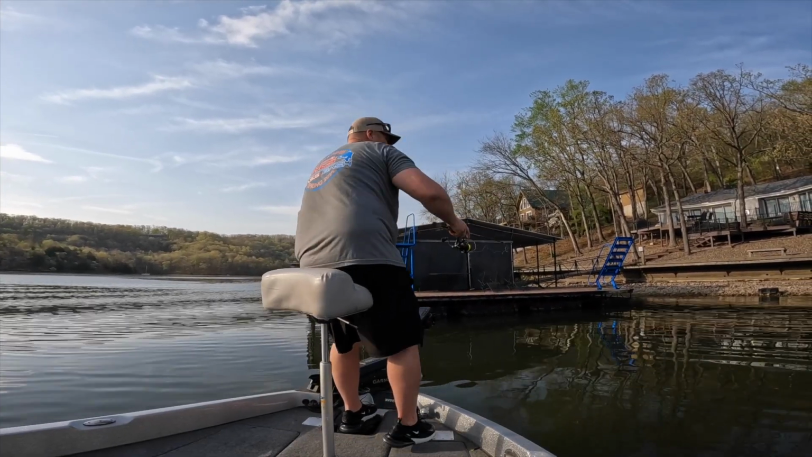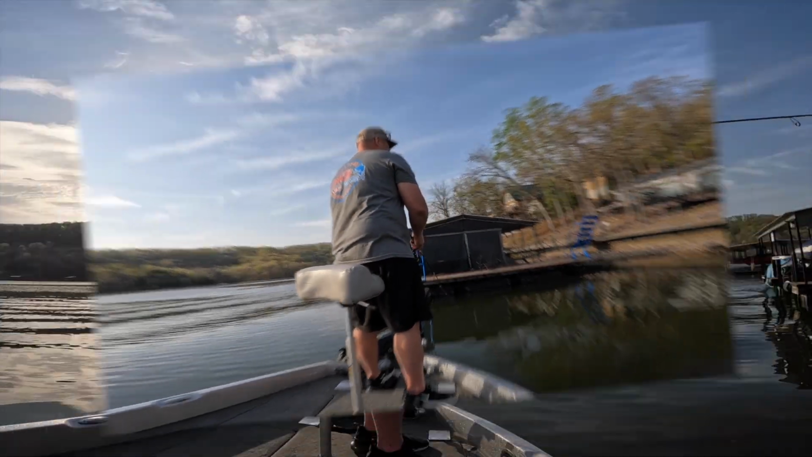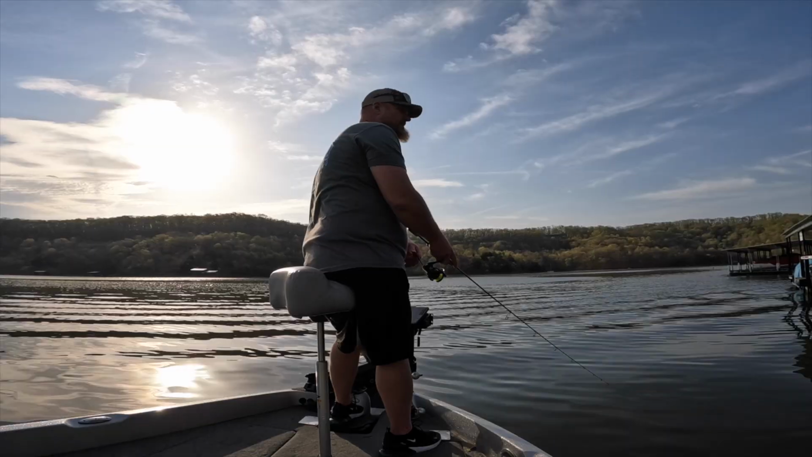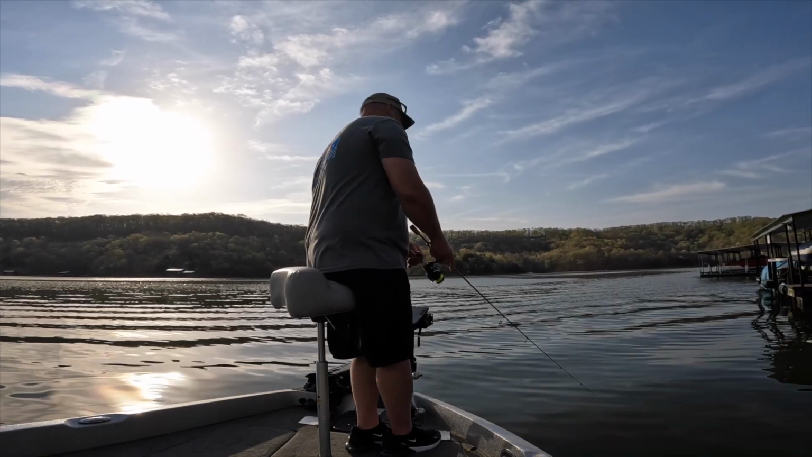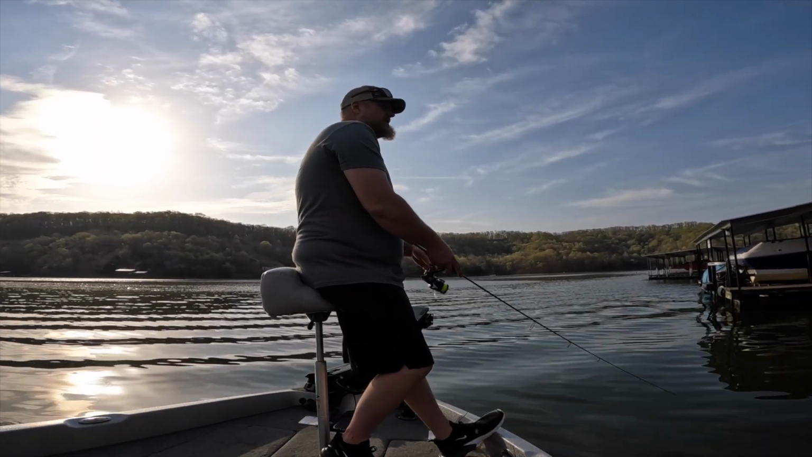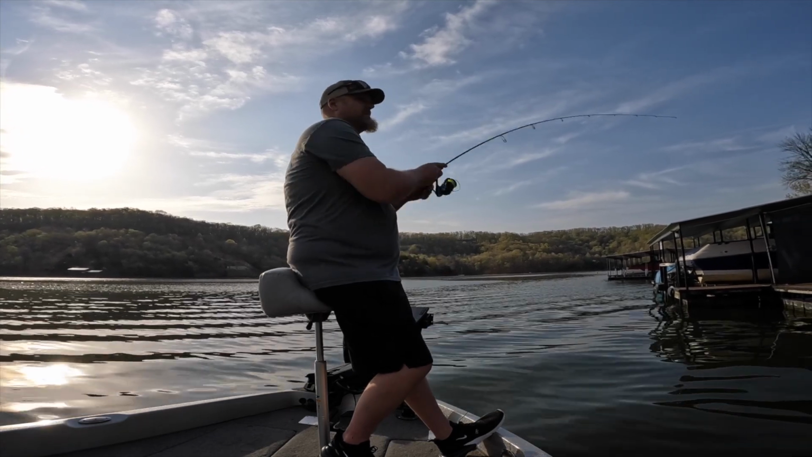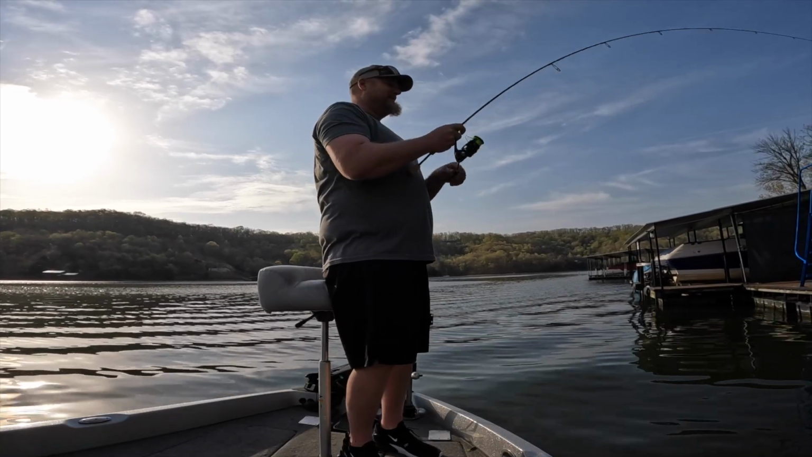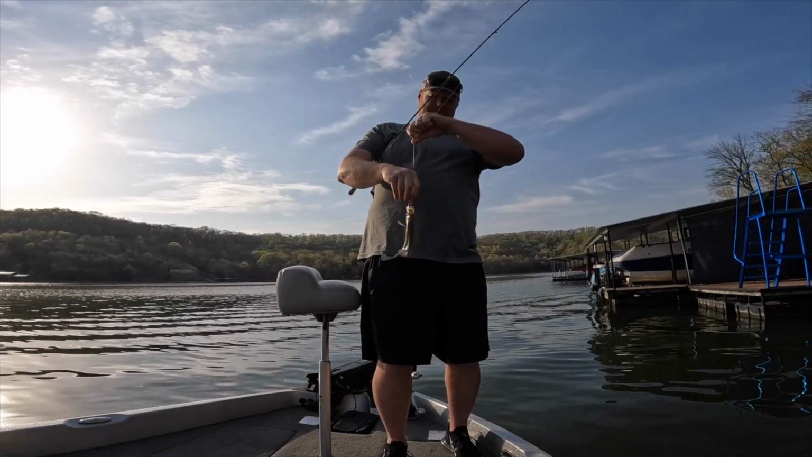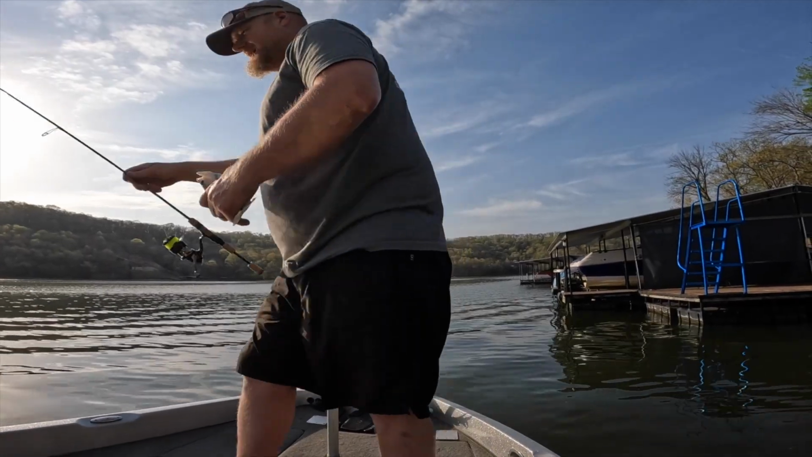Love it when you can turn the live scope off. Yeah, that's a good problem. These are all laying in the same kind of line with the one I cut on the right side. This gets to be fun. That might be a keeper, maybe. I don't know. Like I said, 8.5. If he's 9, he's taking a ride.